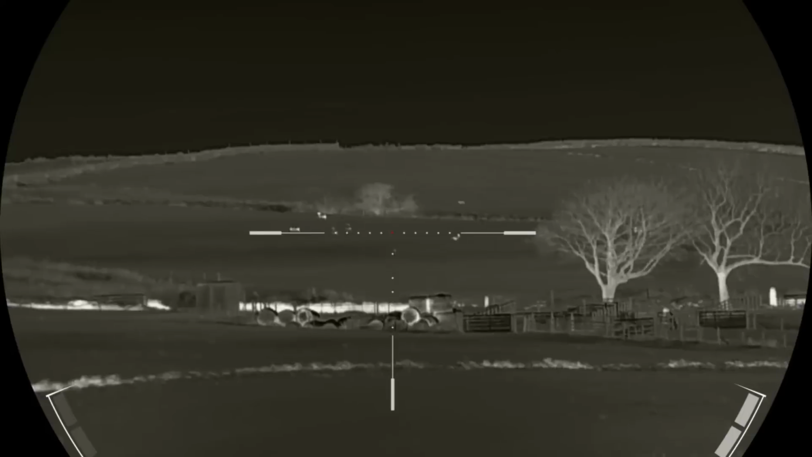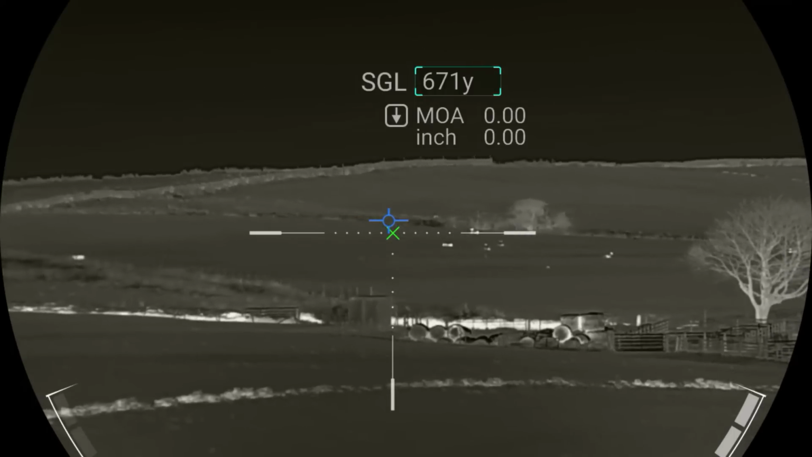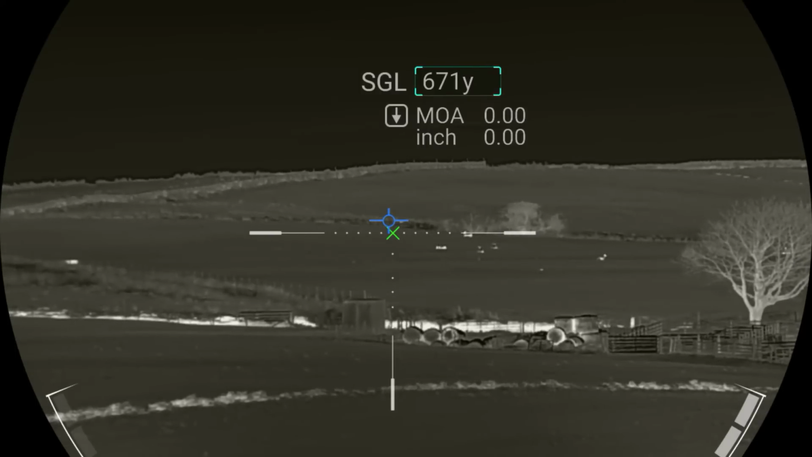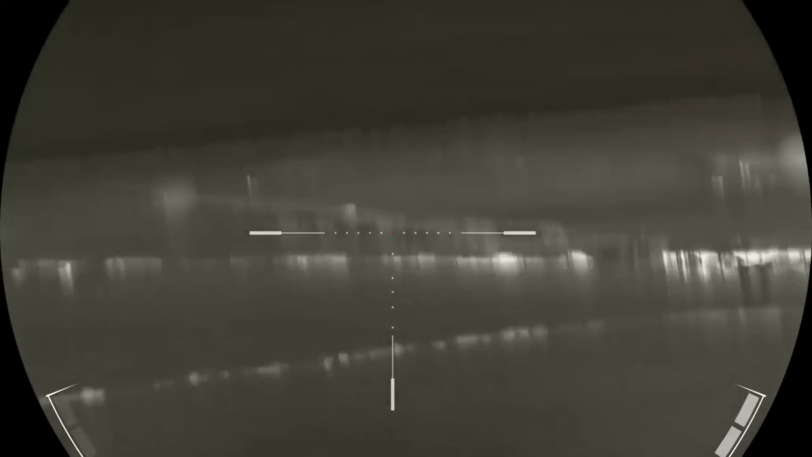Here I'm just looking over the valley through my Nocpix H50R. And behind that tree there now there's a fox. But he's way too far for a shot, and he's over this valley. I just range him now, you'll see he's 671 yards. And I can easily see him. So you can see quite a way with this thermal scope.